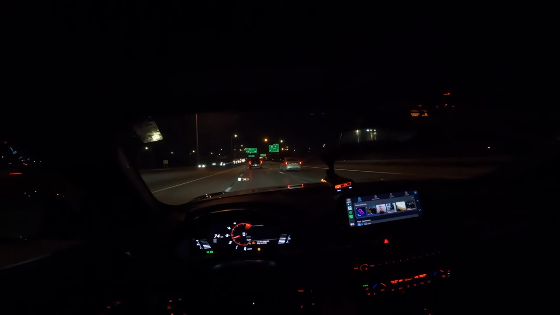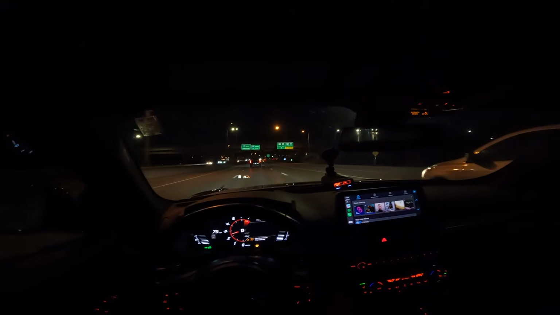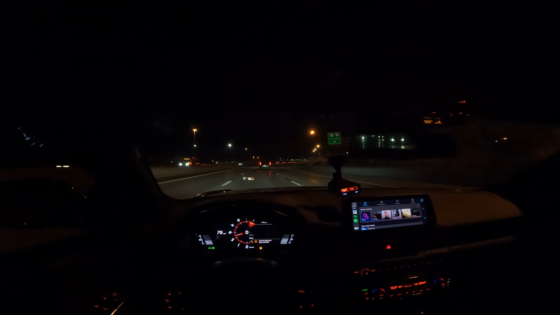I had some people making comments about the radar detector there. It's a Uniden R3. I've had it forever, and it still does the trick. You don't need anything absolutely wild. You don't have to spend like $500 on a radar detector, as long as it's legal wherever you're at, right? It's good to have one, especially if you're into cars and doing car stuff.